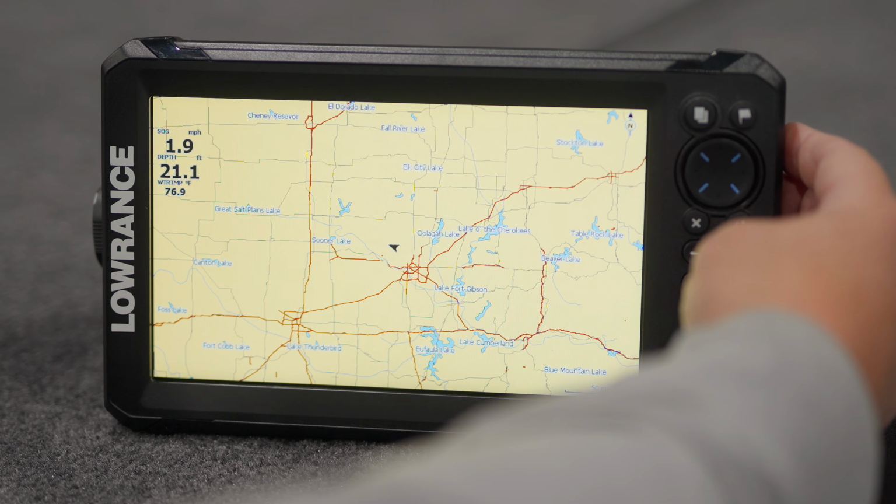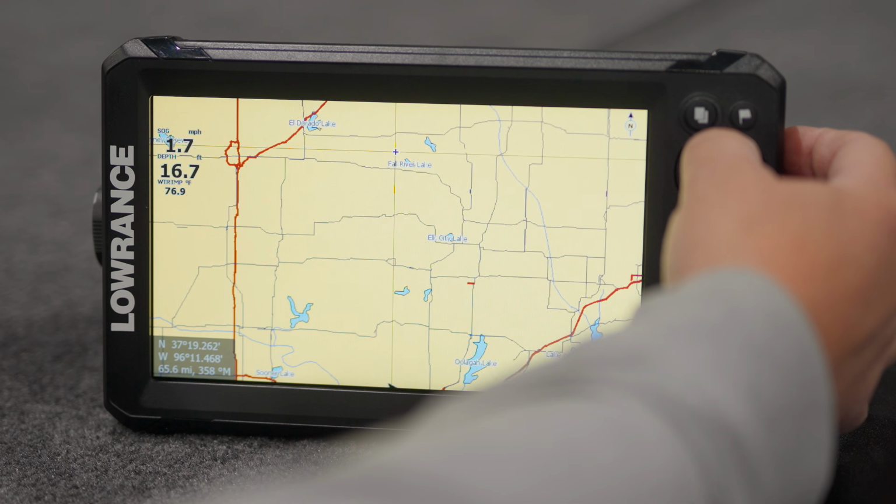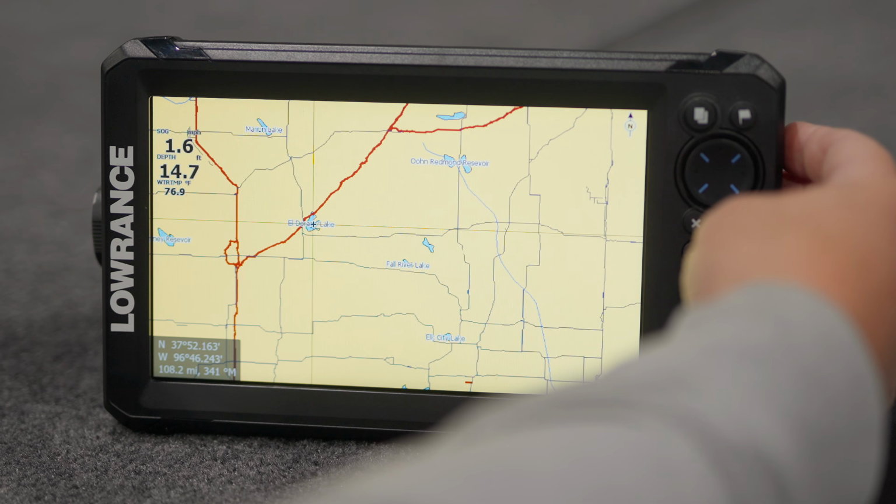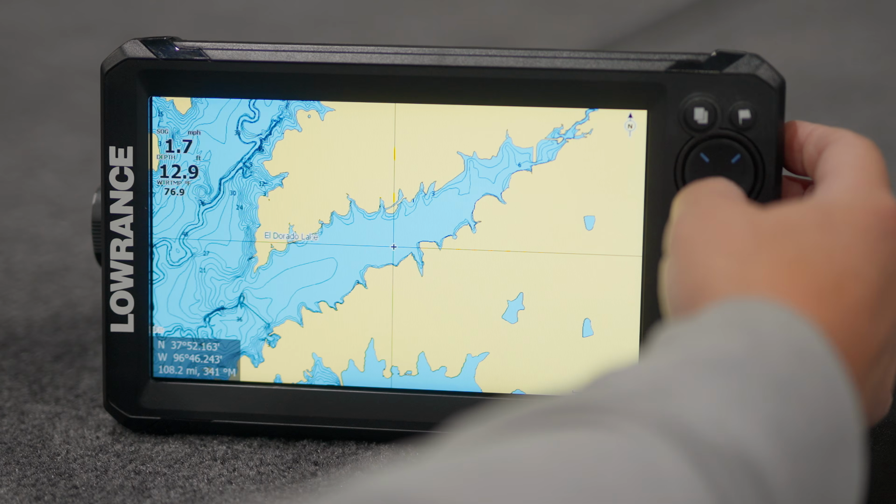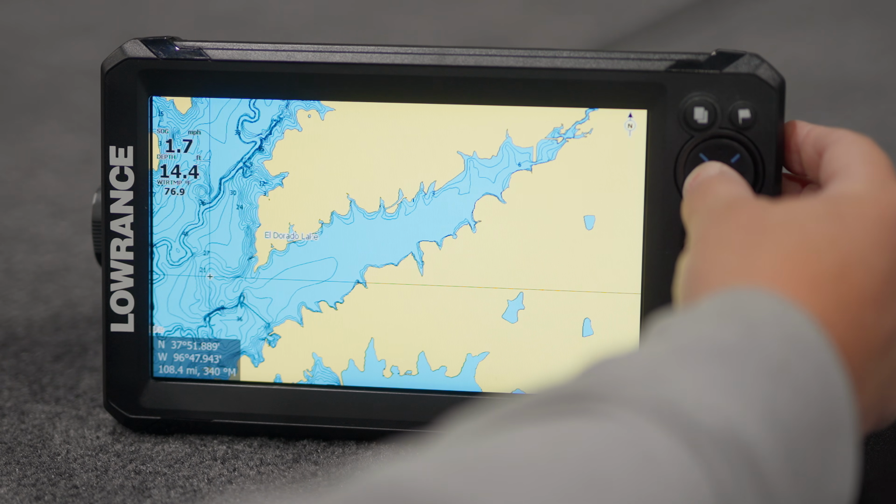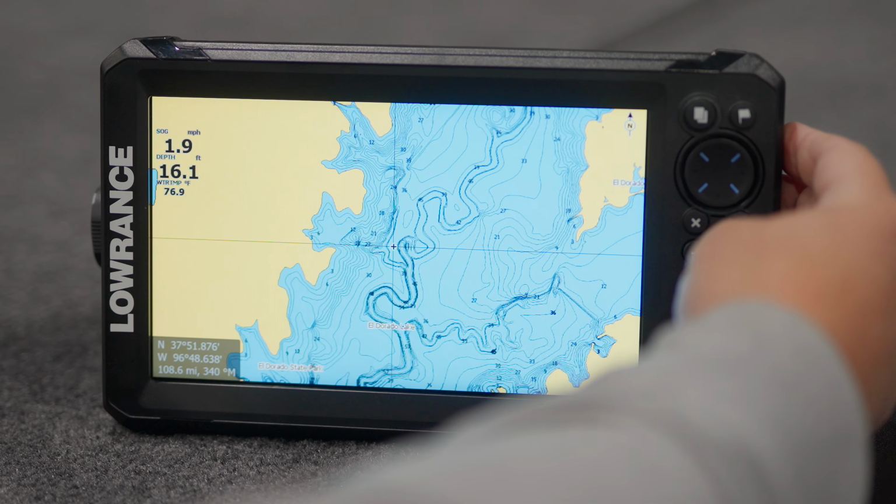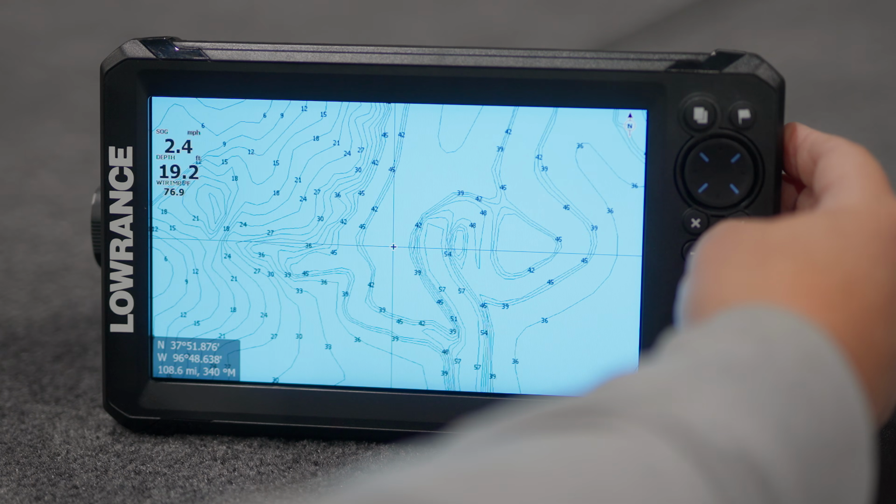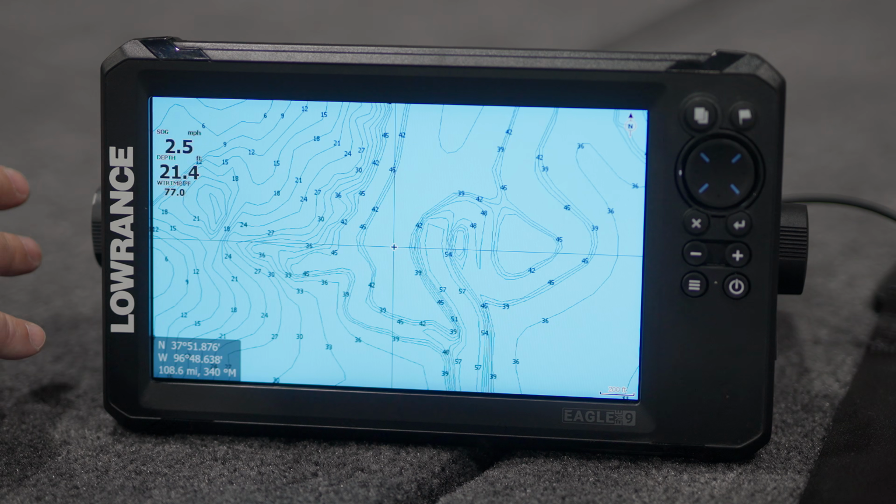So we want to zoom in. We just hit our plus, and we're going to come up here to famous El Dorado Lake, where we did some on-the-water videos, which you'll have to watch when those come out. Those will be coming soon. We zoom in here and scroll around with our keypad. Again, we've got contour lines, and as we zoom in further, we're going to get better contour lines. So it's pretty good. It doesn't have the depth shading. I'm assuming with the C-MAP Discovery, the 1,049, we're going to be able to do some depth shading.